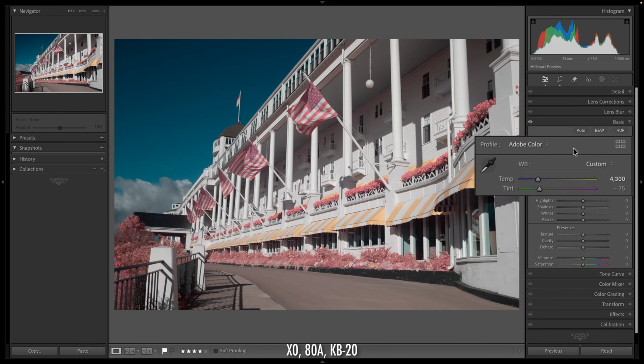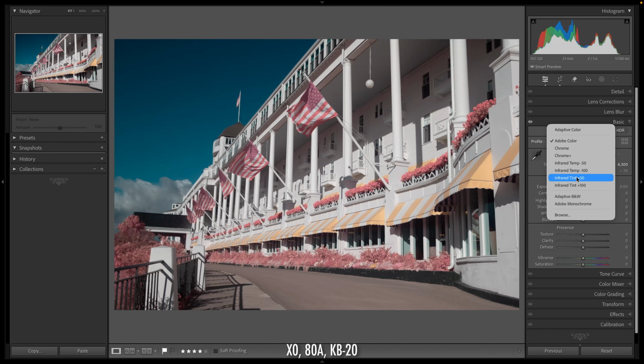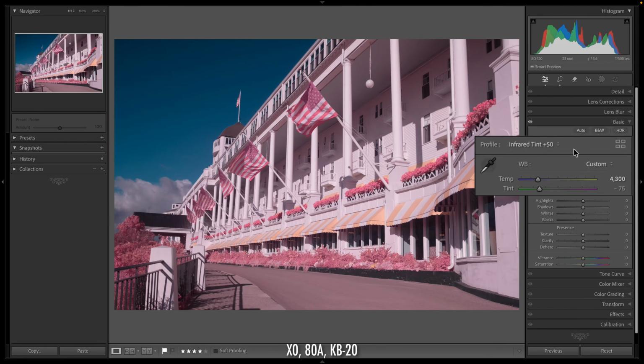I did create one custom profile that was a tint plus 50. So you may realize if you've watched my infrared videos that I've used a temp minus 50 or temp minus 100 to adjust the color balance of the infrared images shot with high-pass filters. But in this case, a tint plus 50 profile could also help us to set a white balance.